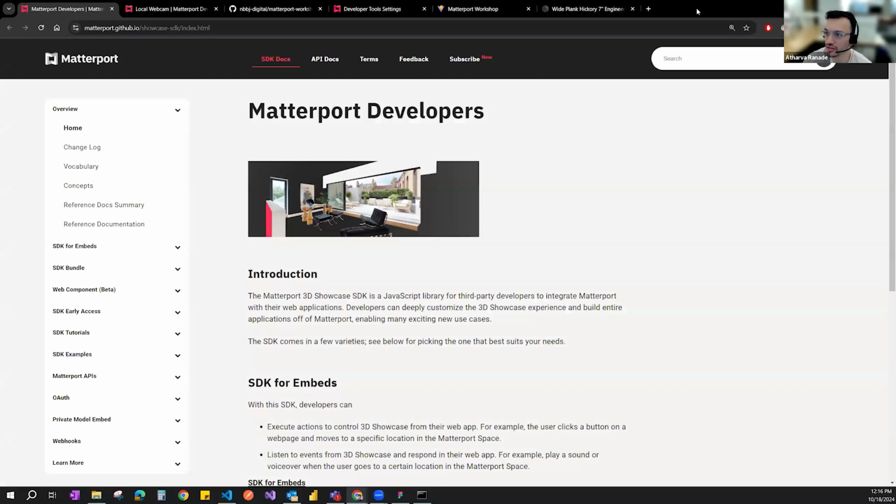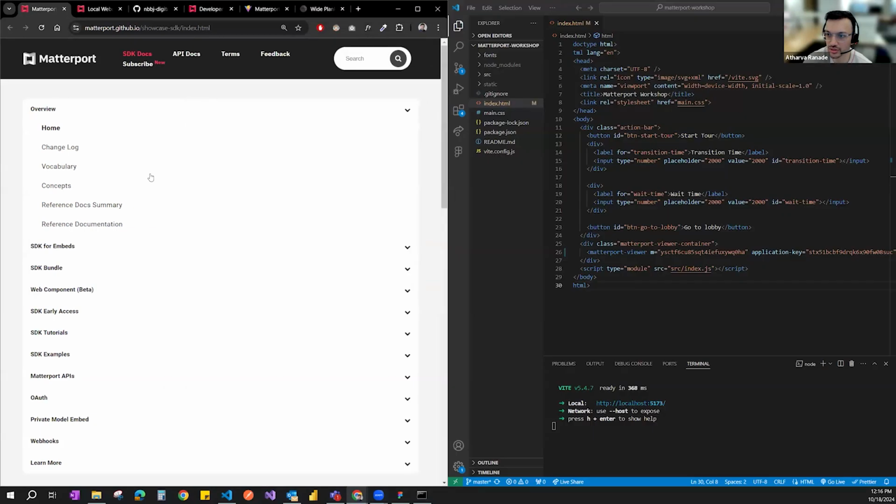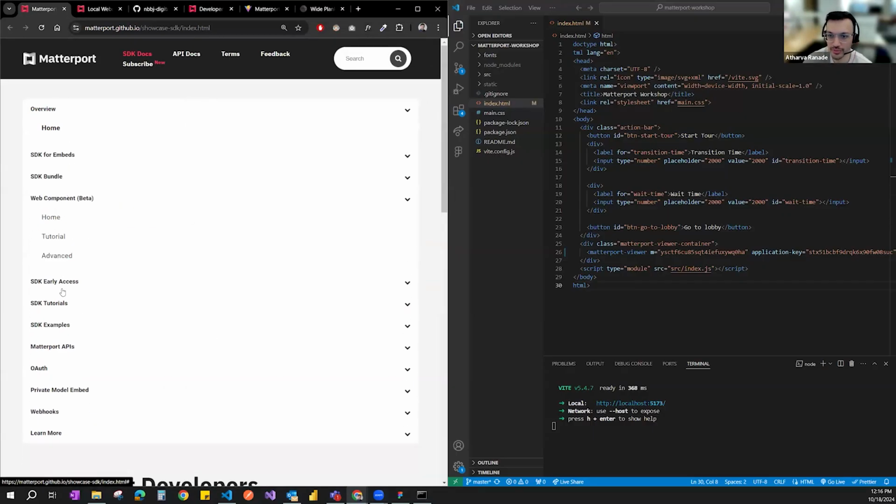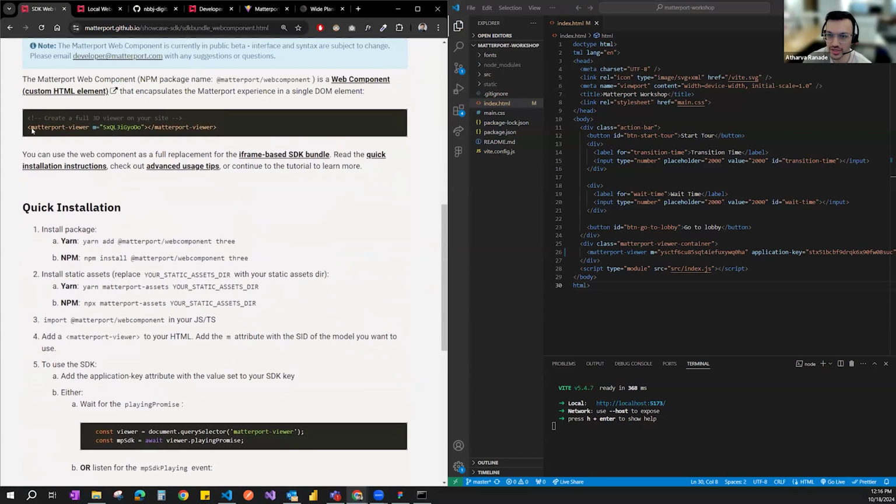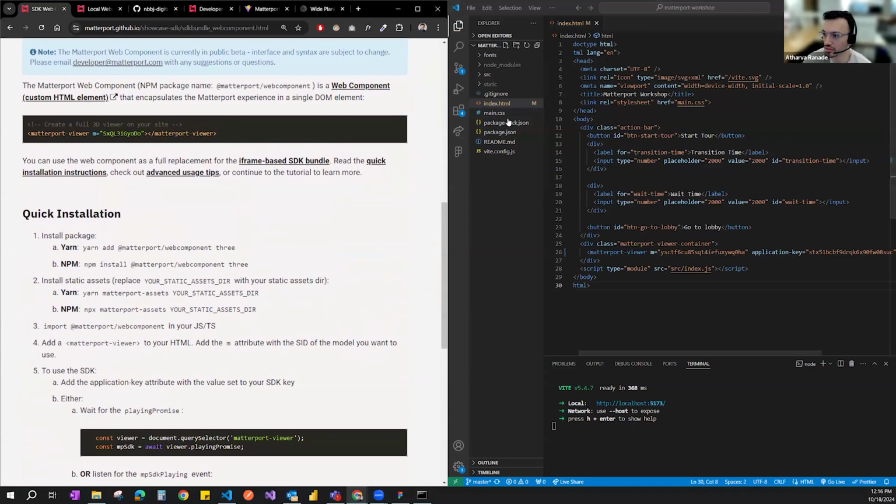So before that, let me explain this together. So we are using the web component beta. If I go to the home of this, we're basically creating a Matterport object, a component specifically in HTML that has M, which is the model ID.